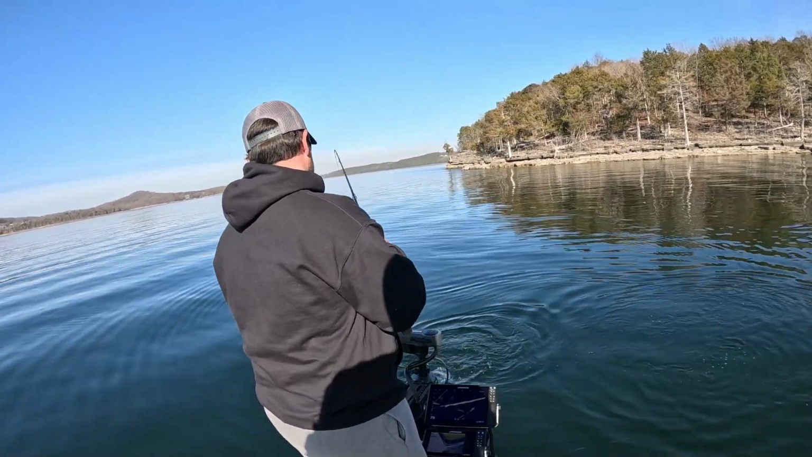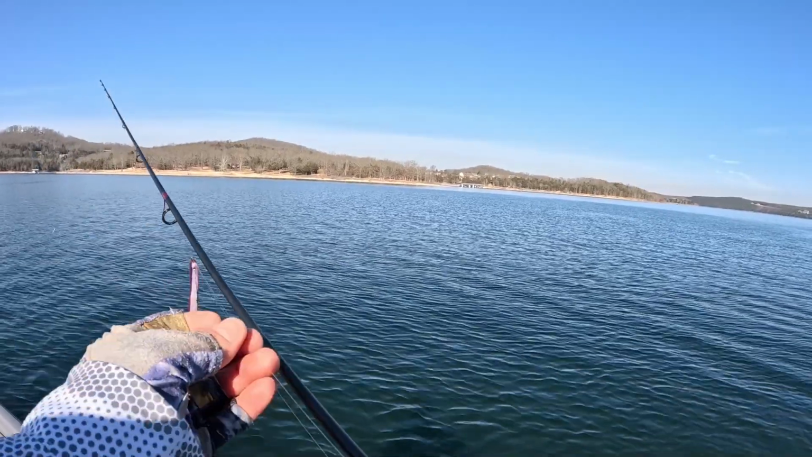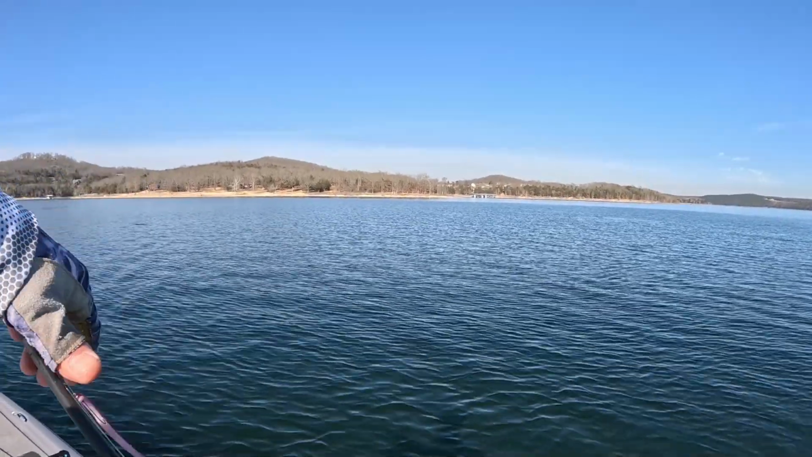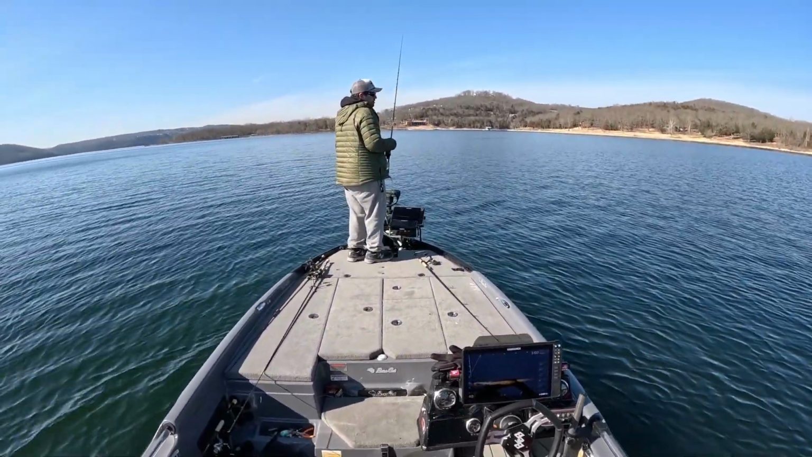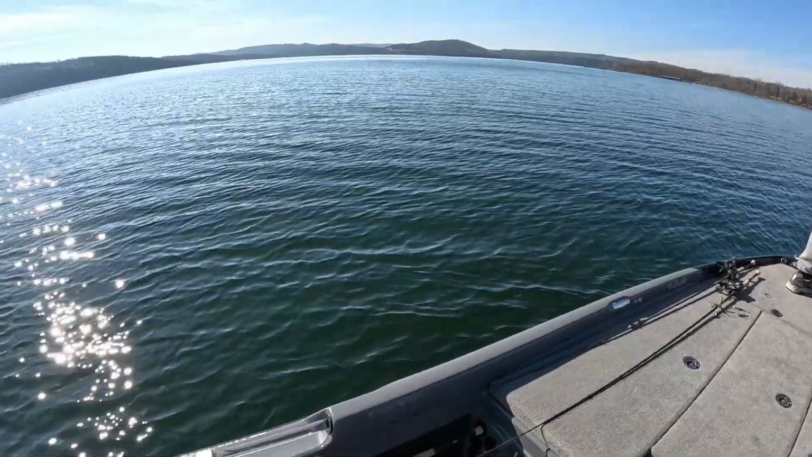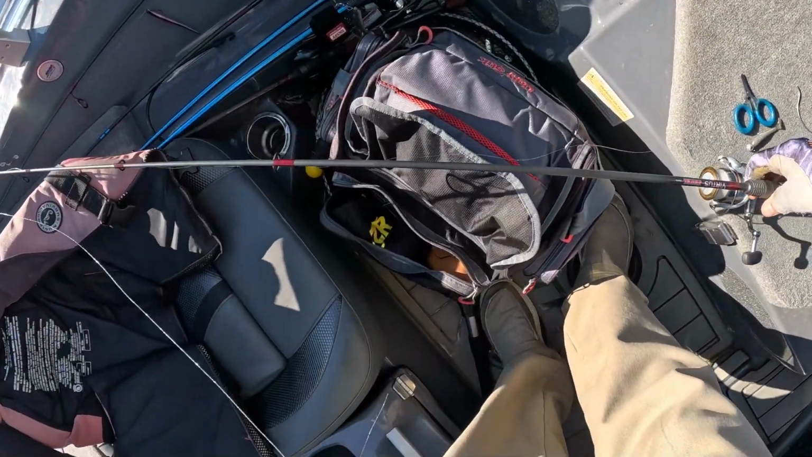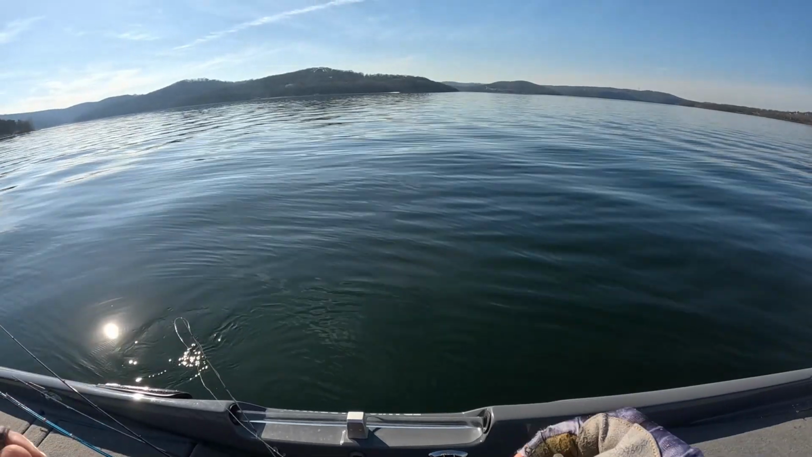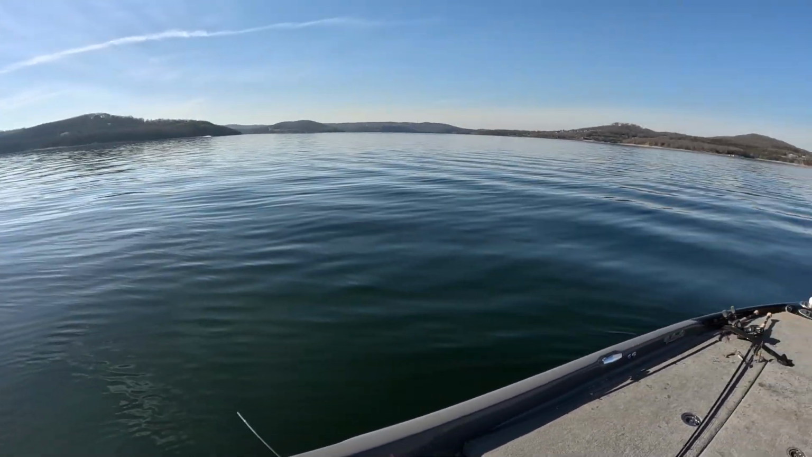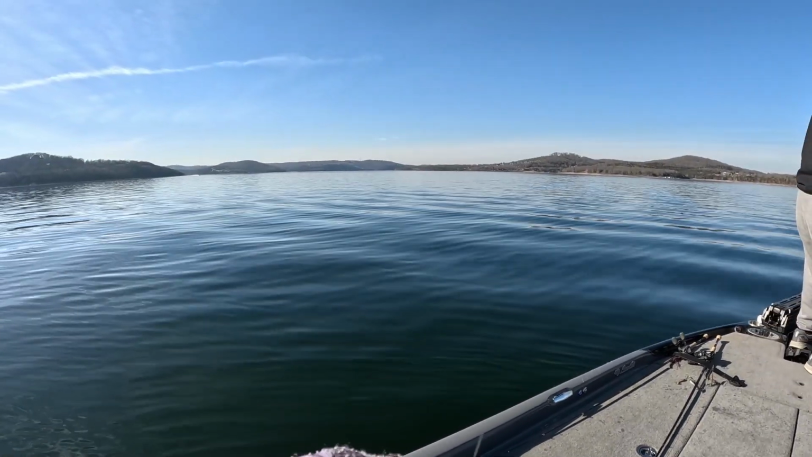Yeah, because back then you didn't know how deep they were suspended exactly. And if you were to just literally fan cast this whole area, it would take you like 20 minutes. You might not even be around them. You don't know. We were at Bull, and there was a lot of them up in that 20 to 30 foot zone. So we were having to go with like an eighth ounce, just slow float it down to them. Do you tie a loop knot or not? Oh yeah. Okay.